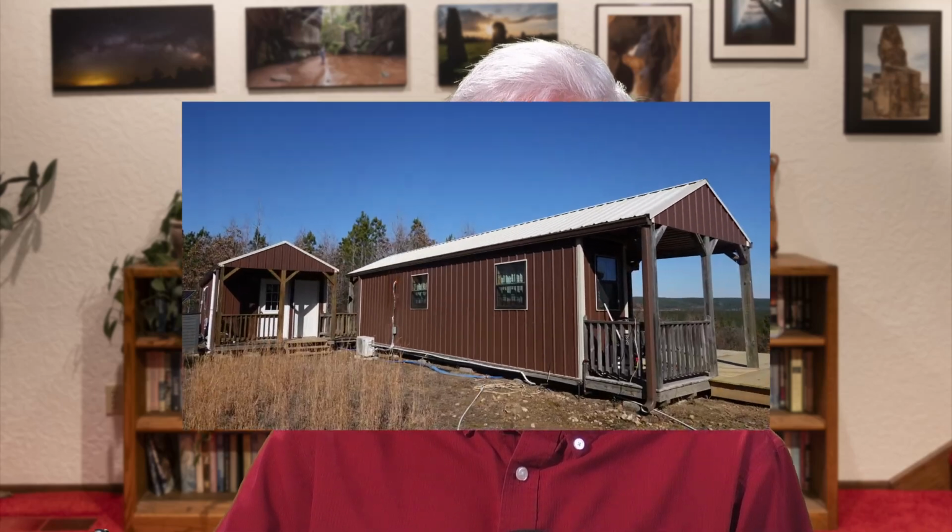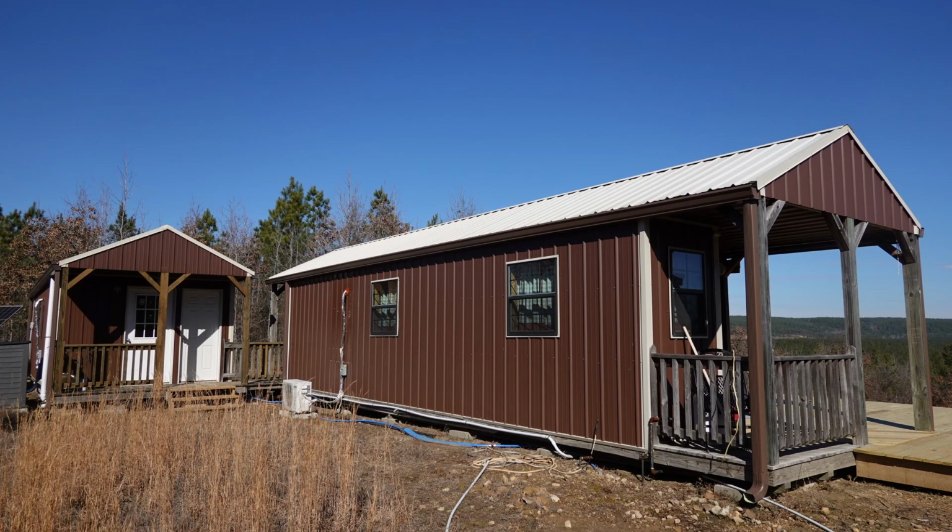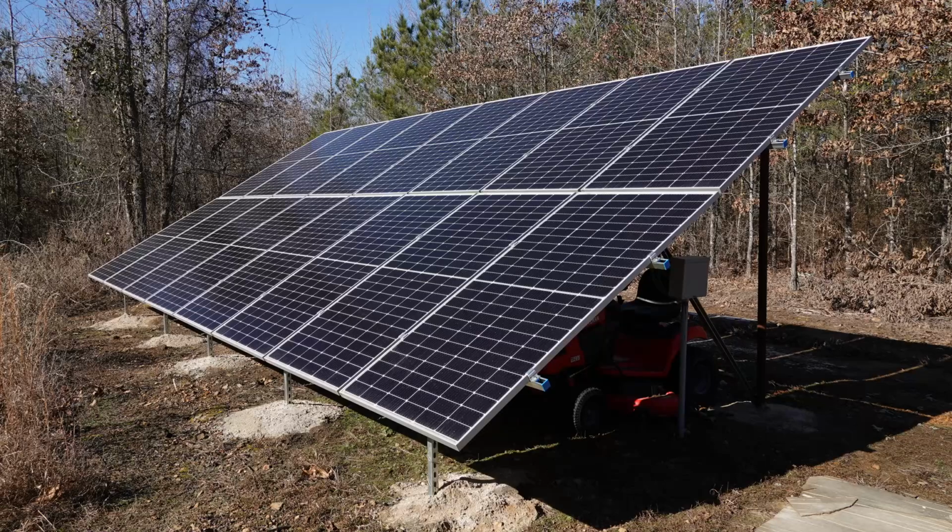To put my little case study in context, I was visiting family down south this past month. My sister and brother-in-law have a couple of cabins in the hills of central Arkansas, which are completely off-grid. They have a fairly large solar array and 30 kilowatt hours of lithium iron phosphate batteries to provide power for the heat pump, air conditioning, and heating units.